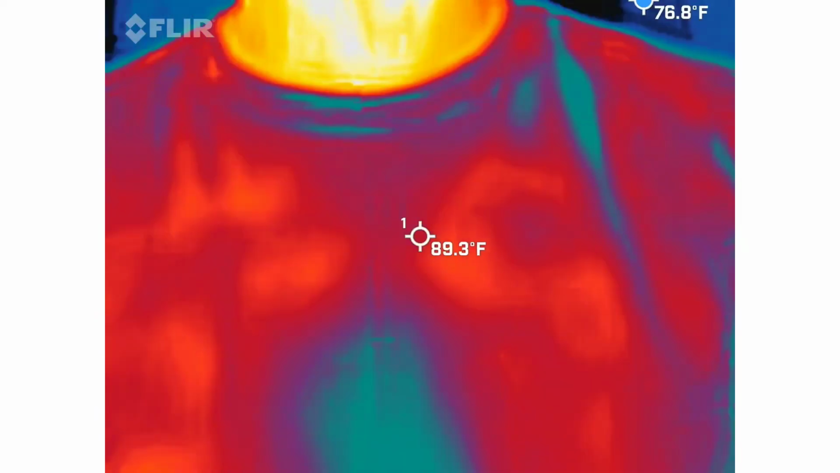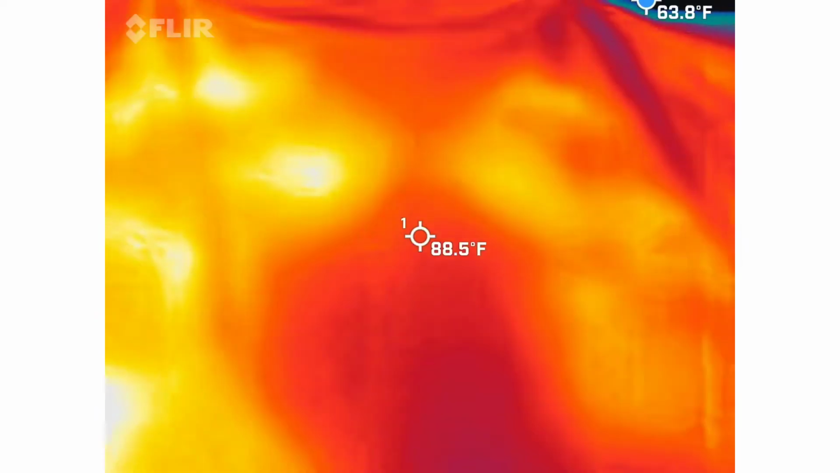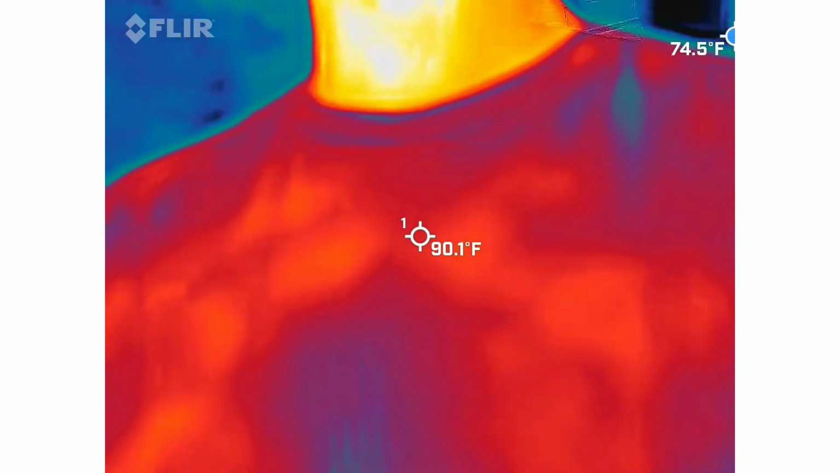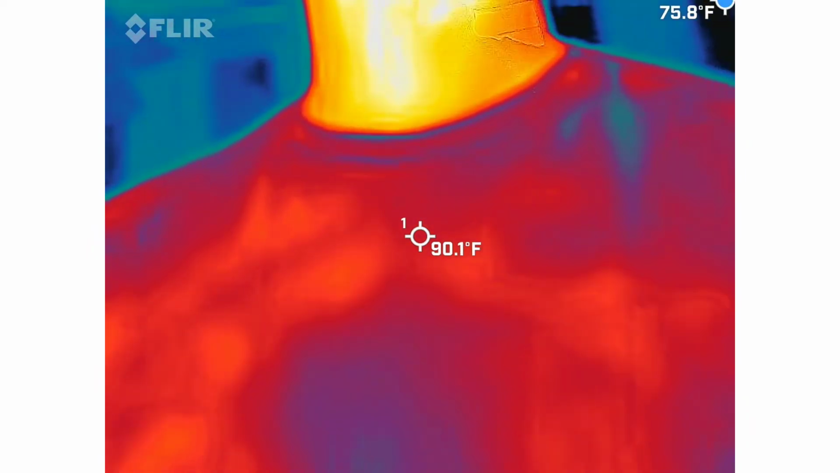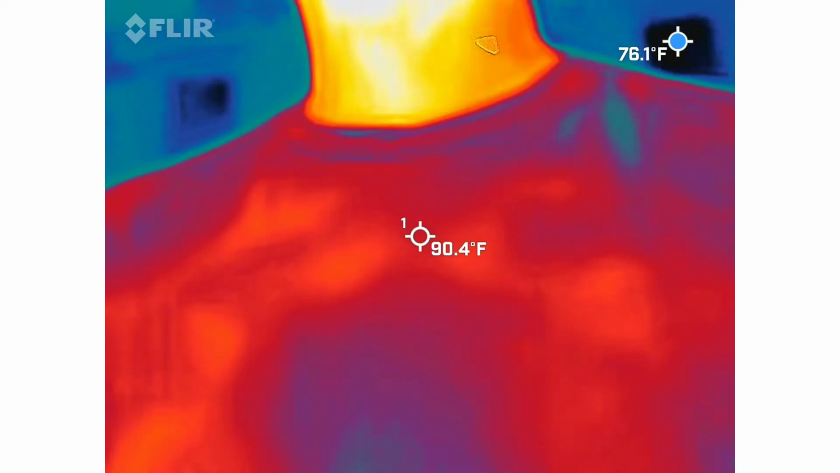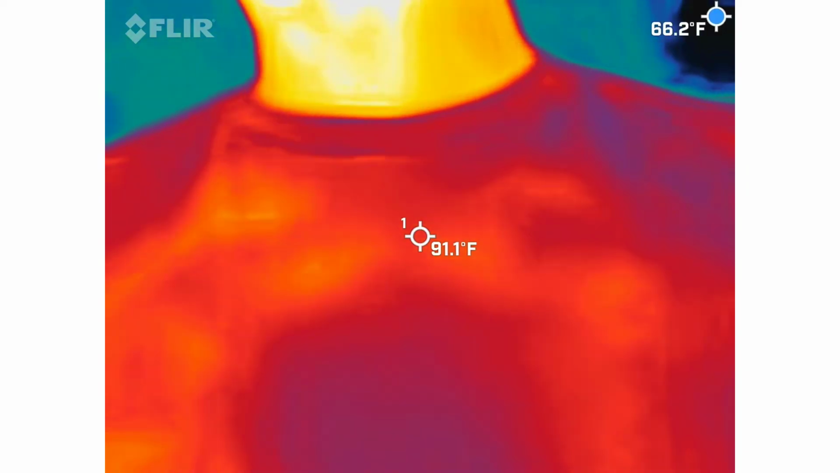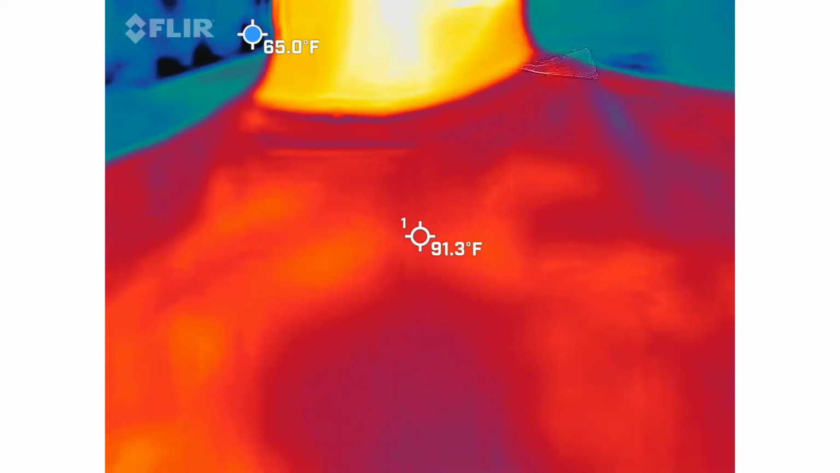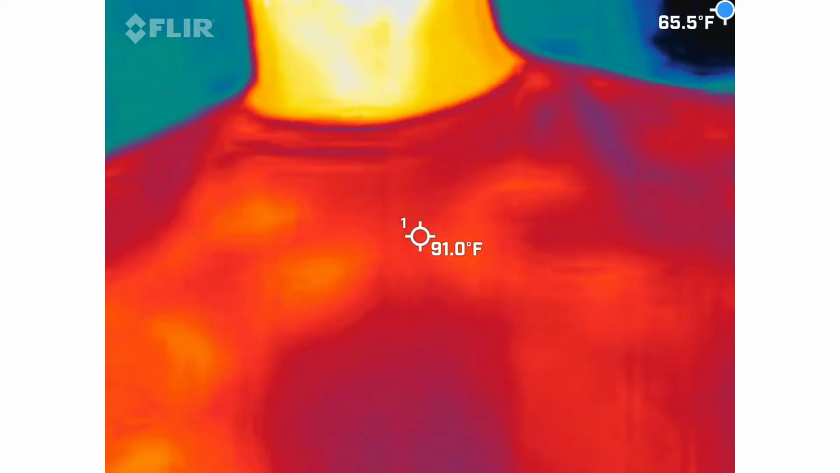So with this, there is a blue dot going around the screen, kind of helping us out, trying to help us find the coldest spot in the frame at that particular moment. That will be in your recording, so that way it will kind of help direct your eye. I just upgraded this about a year ago on purpose because I wanted that specific blue dot for you guys. So not to mention it's a little bit clearer of a picture.